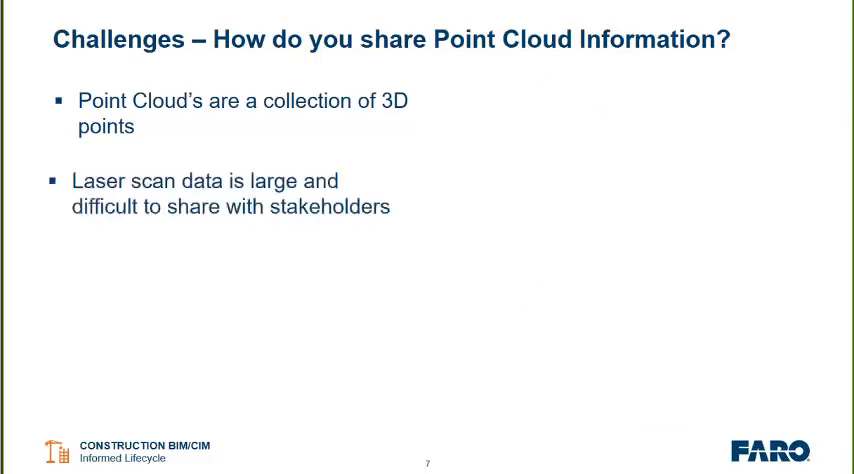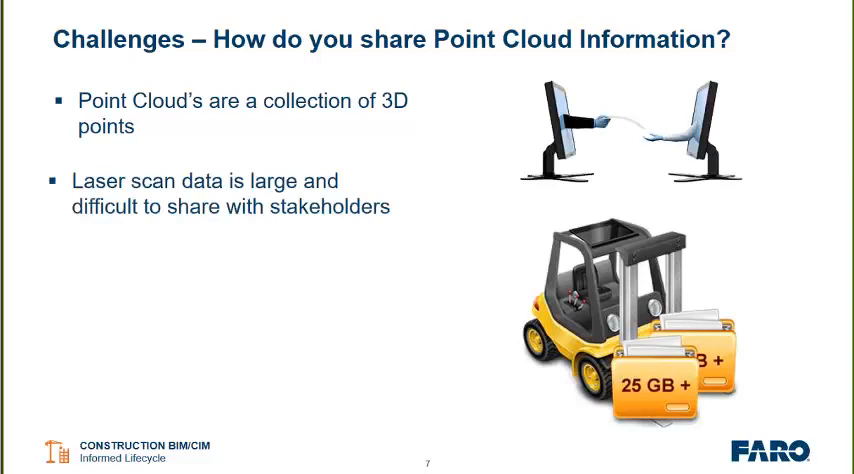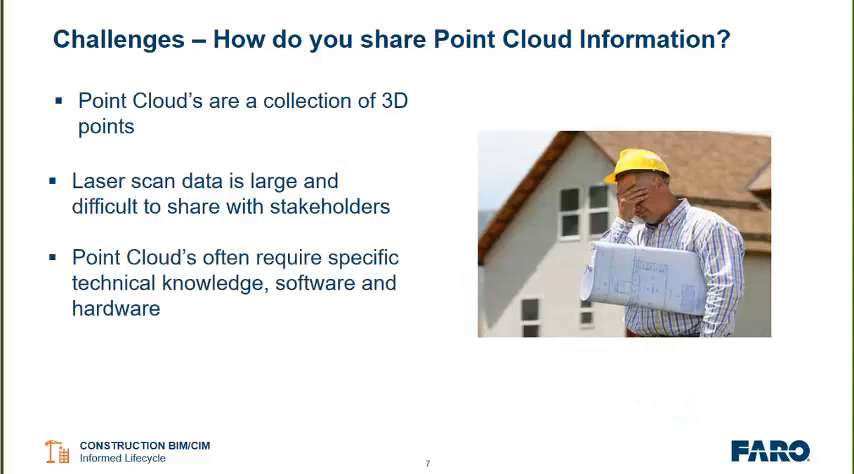So as the SCAN project grows and revisions are added, it's quite common for these projects to surpass 20 gigabytes in no time and become quite large. So sharing these files can be slow and cumbersome. Additionally, point clouds require special technical knowledge, specific software, and specific hardware. All of these are some hurdles in the game.